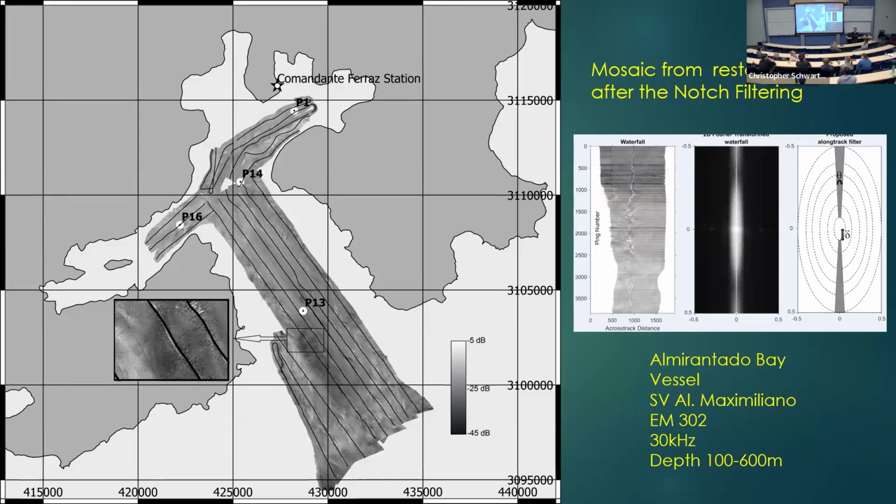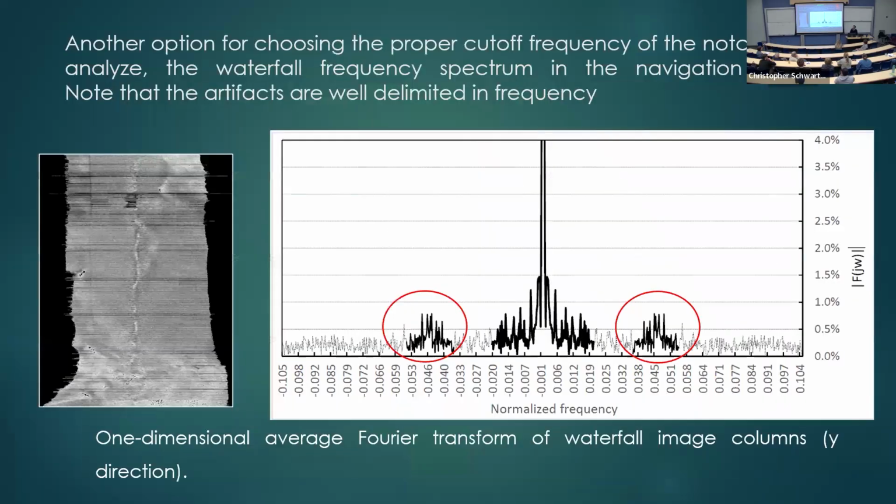That was almost exactly my question, but in terms of your answer, could you clarify a bit more how the upper limit of the filter was chosen? Oh, the upper limit. I'm going to show you this other feature here. Let's see if I find it. Oh, this one here. Instead of taking the 2D Fourier transform, I just collapse all the columns and take the Fourier transform of the columns.